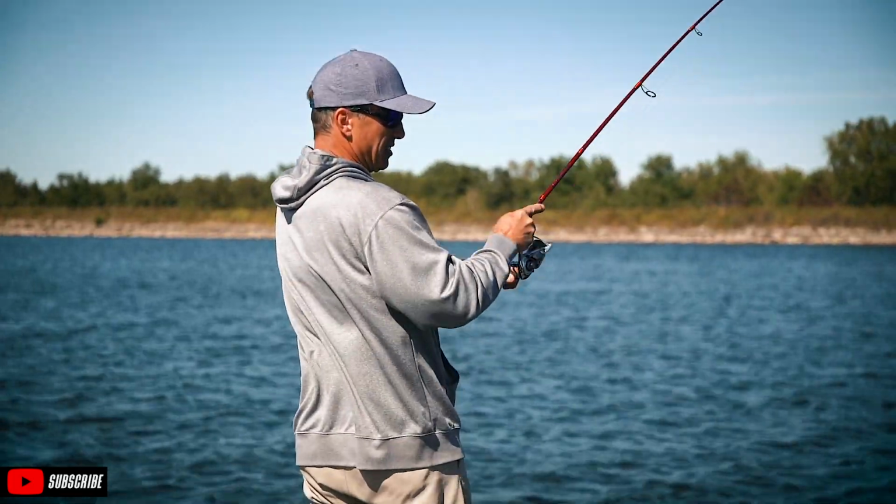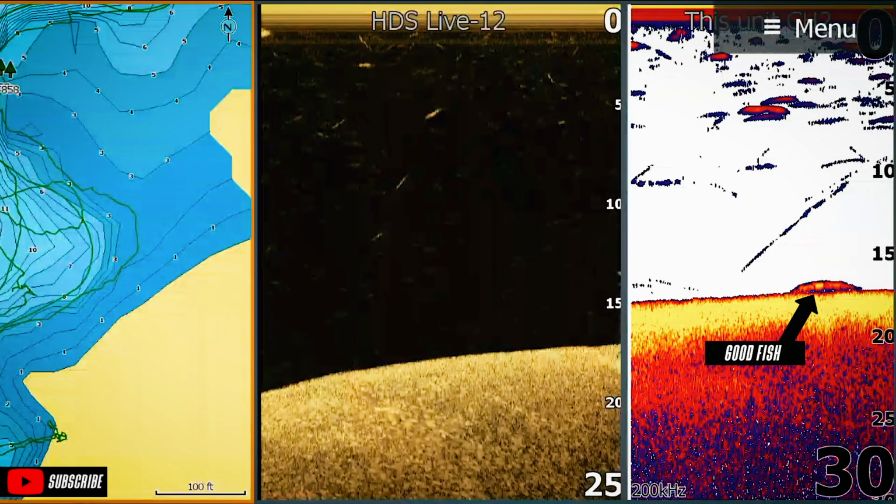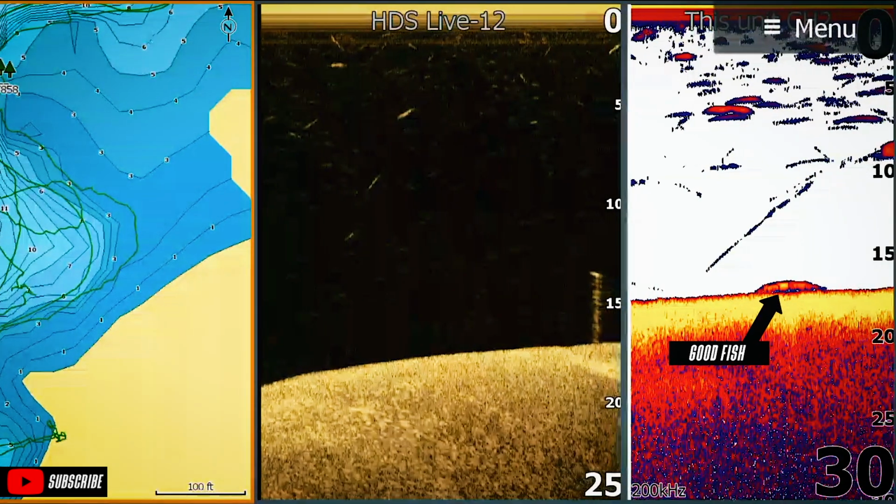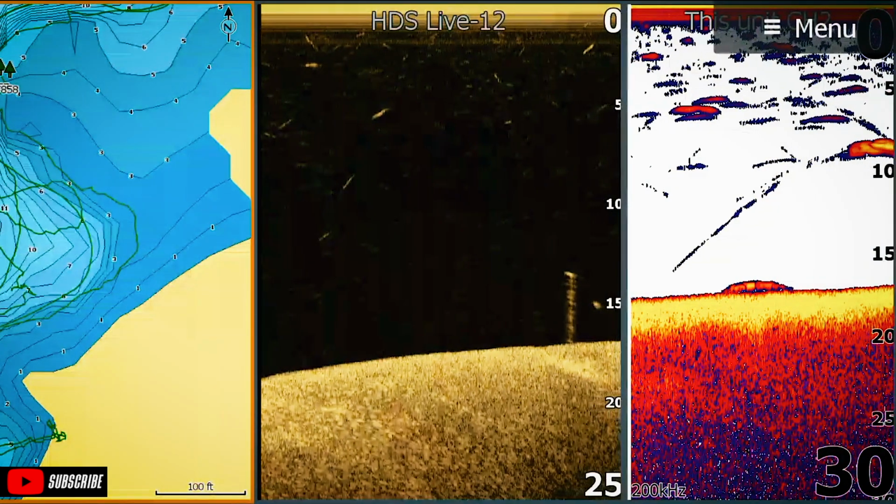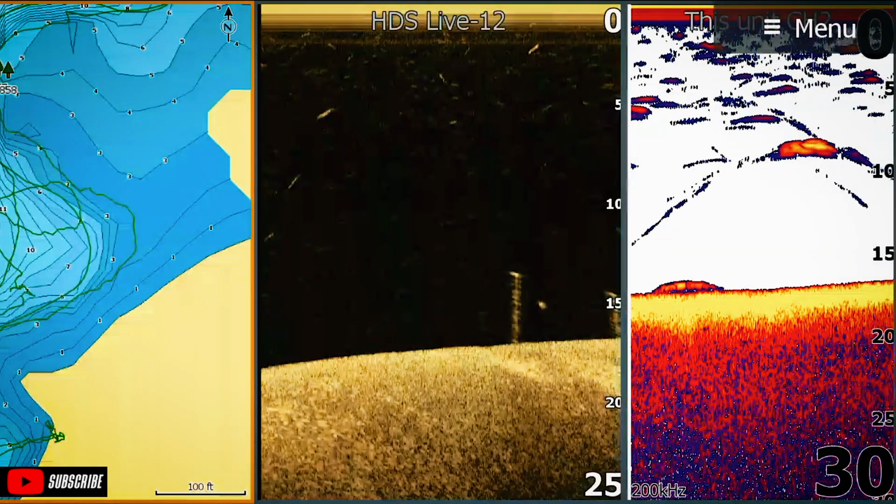There's a fish right there. It looks like a good one. It's got quite a bit of color to it. So I just went over it without getting on my trolling motor. I'm just gonna drop back 5, 6 feet. I'm still drifting this way, but that fish was right back there. There's another one up high.